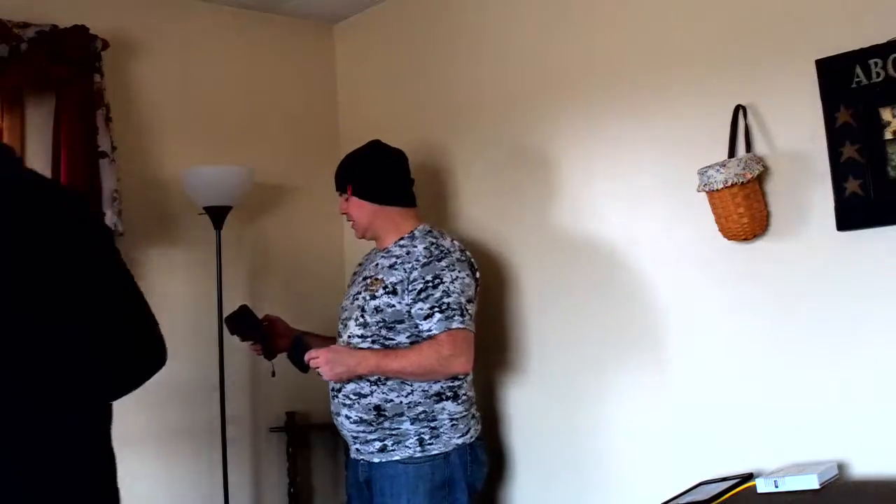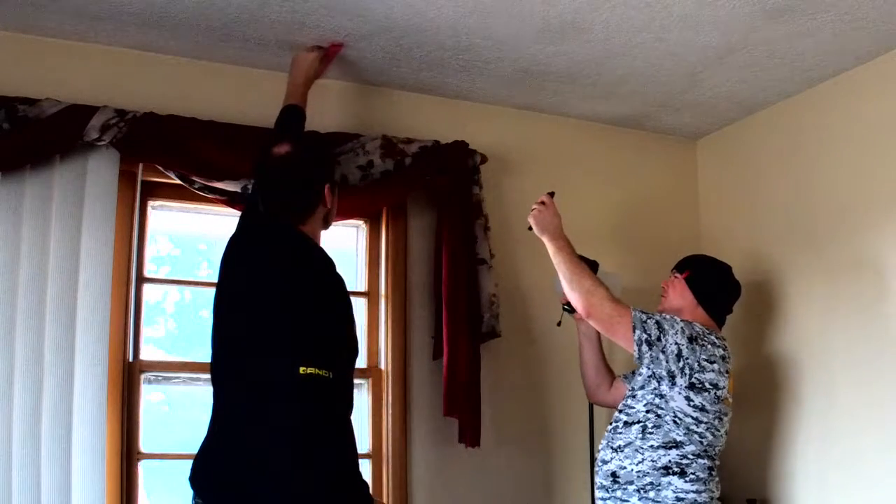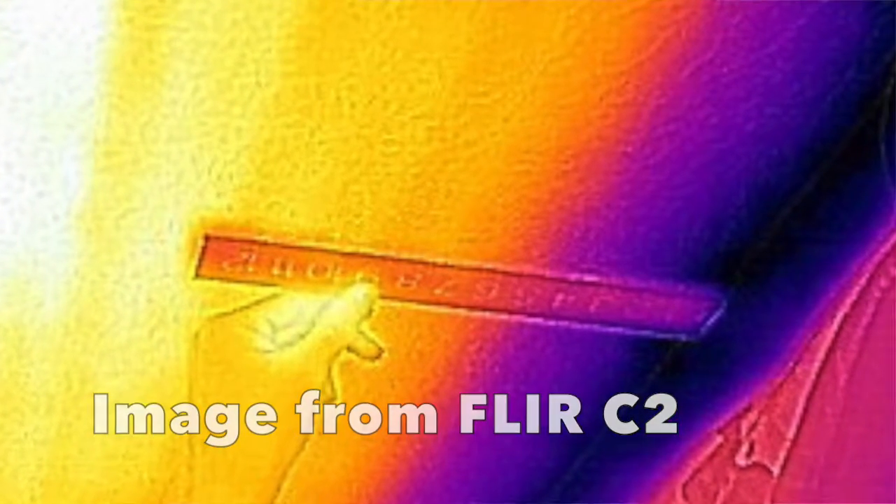Another thing that we want to do is check and compare resolution cameras. So I have a TG165 and a FLIR C2 as well. And we're going to look up at the same spot and see if we can tell where that edge is. Sometimes the lower resolution cameras don't give us the detail that we need to be able to tell exactly where the edges are. So we'll have you do the same thing, Dave. We'll have you point up there, and we'll see if we can tell exactly where. Again, we're looking at about 6 inches with this camera.